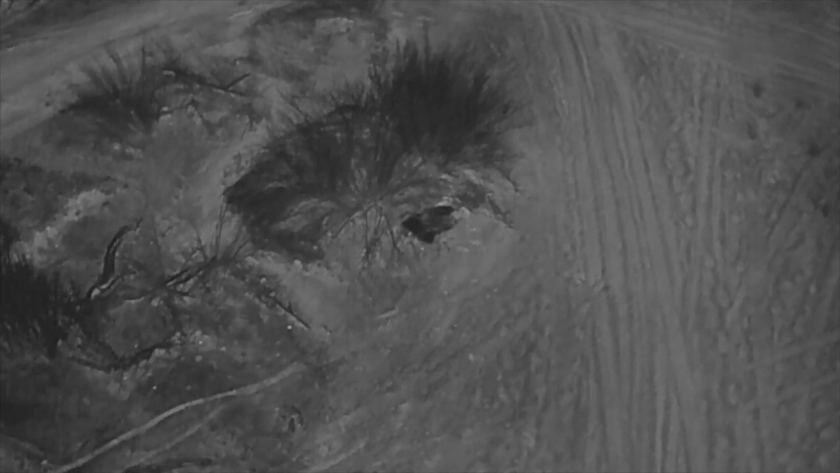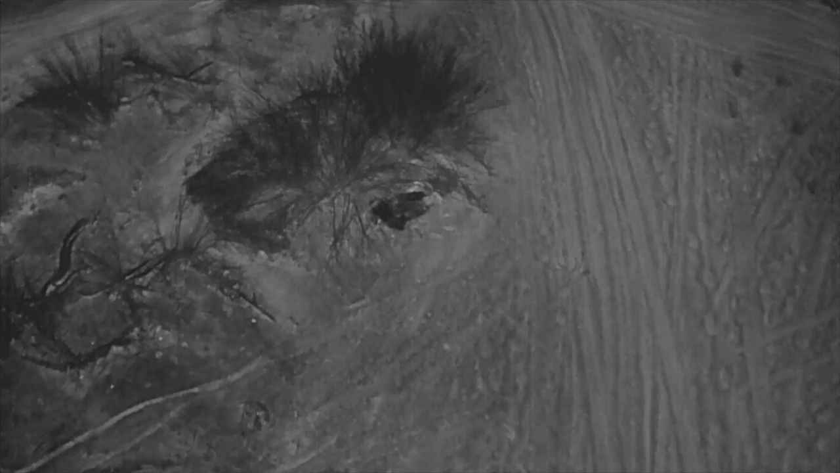That's him. His feet are exposed, so that's something for people to learn. Hide your feet. But it's interesting, his head and shoulders are a lot colder. See how dark they are?